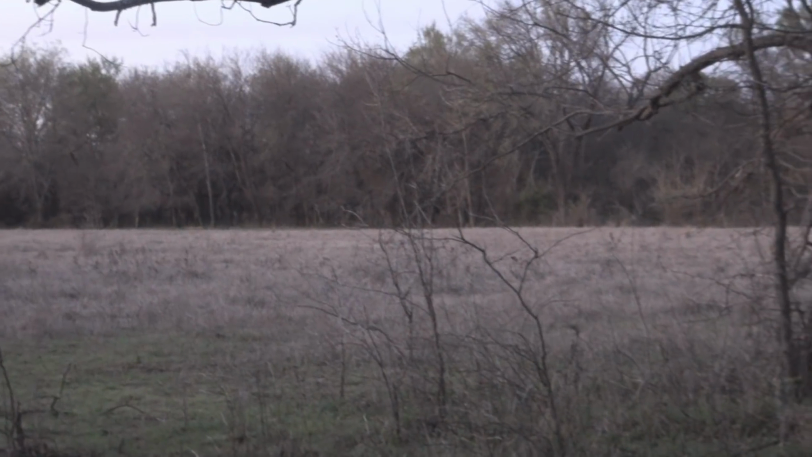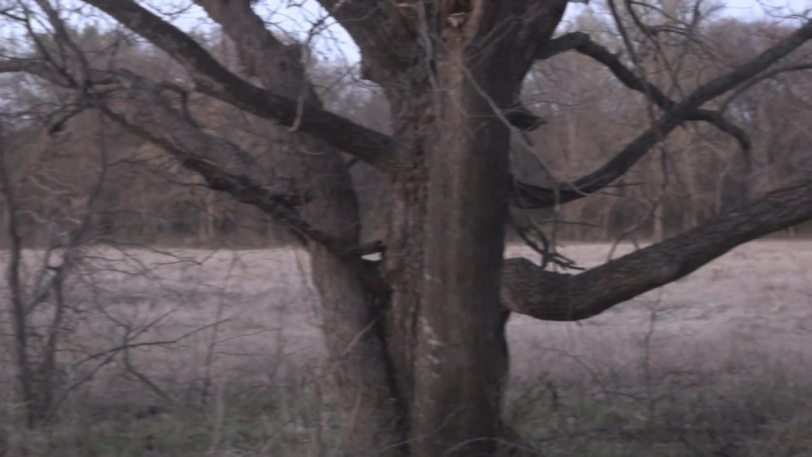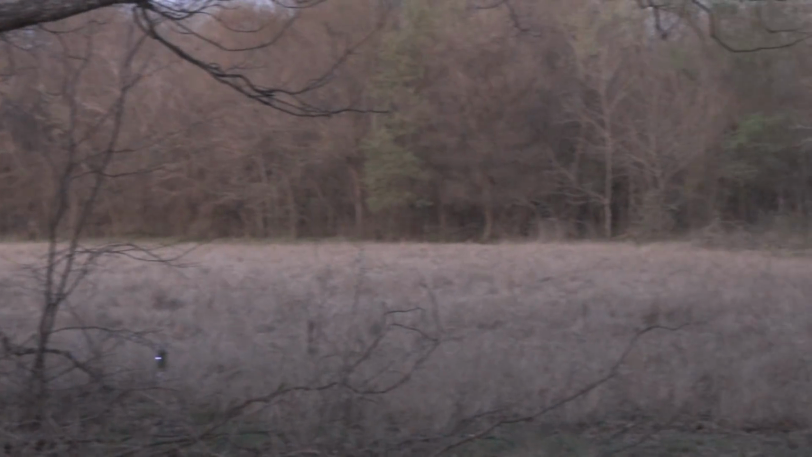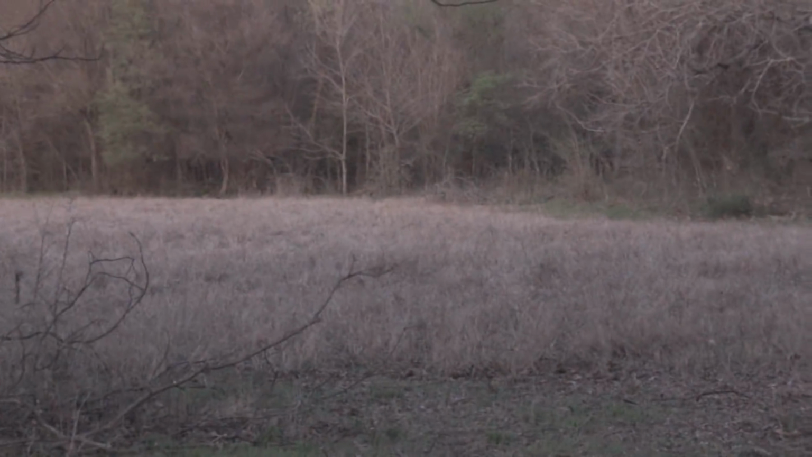And that hog came from over in there, which is not where we wanted him to come from, but it worked. He came out and he followed that tree line all the way around, and I'm assuming it's a boar, and we're fixing to go find out.